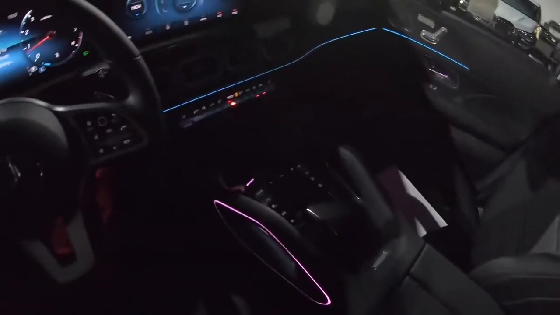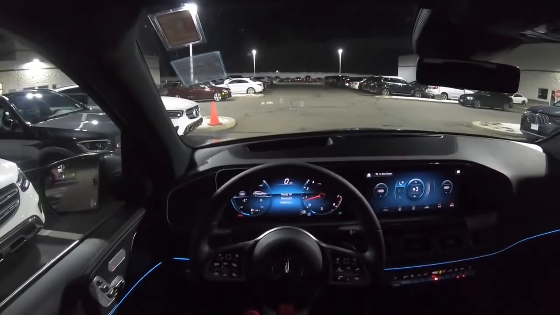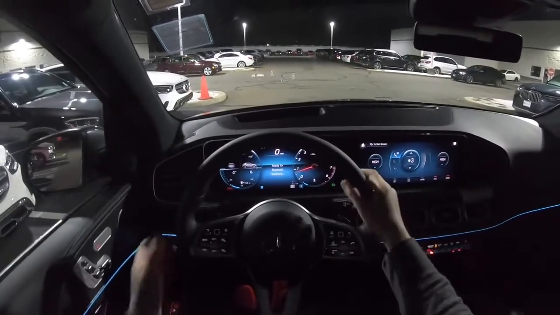All right, so let's go ahead and take this GLE on a test drive and see how it does. And something that is really nice, the seat belt actually tightens up, which is nice. So it just puts you back into the seat. Let's go ahead and see how this GLE does.